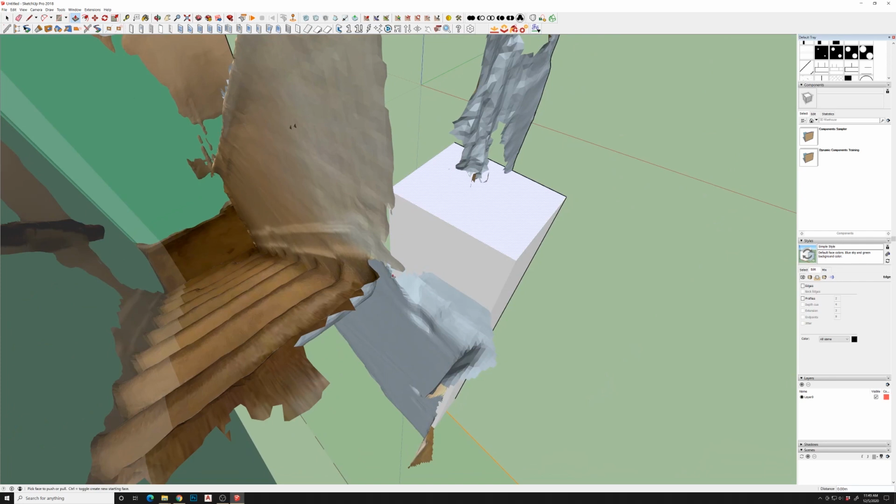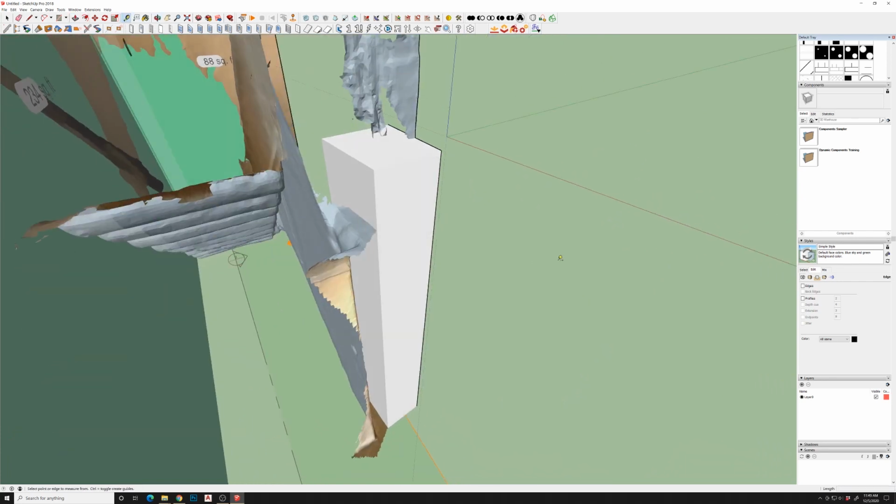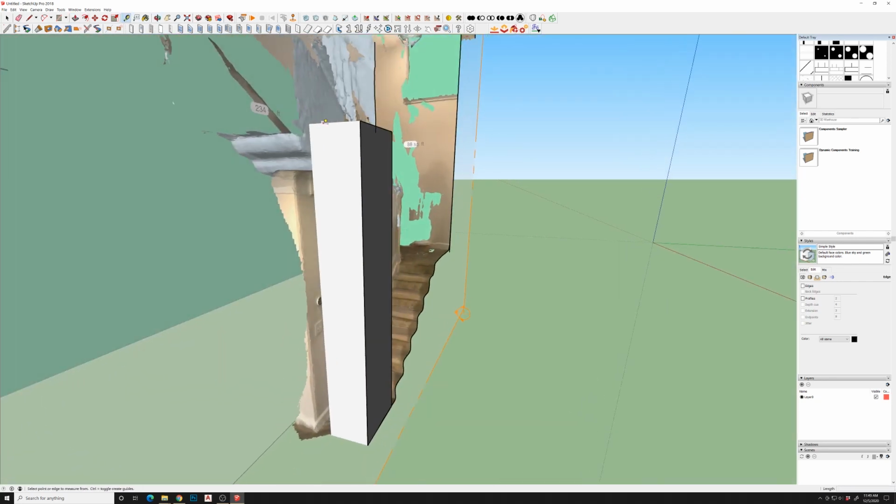Just snap to that, and then you can come in and easily measure how tall this box is. It's 3.1 meters. So if you're in the US, you probably don't want that.